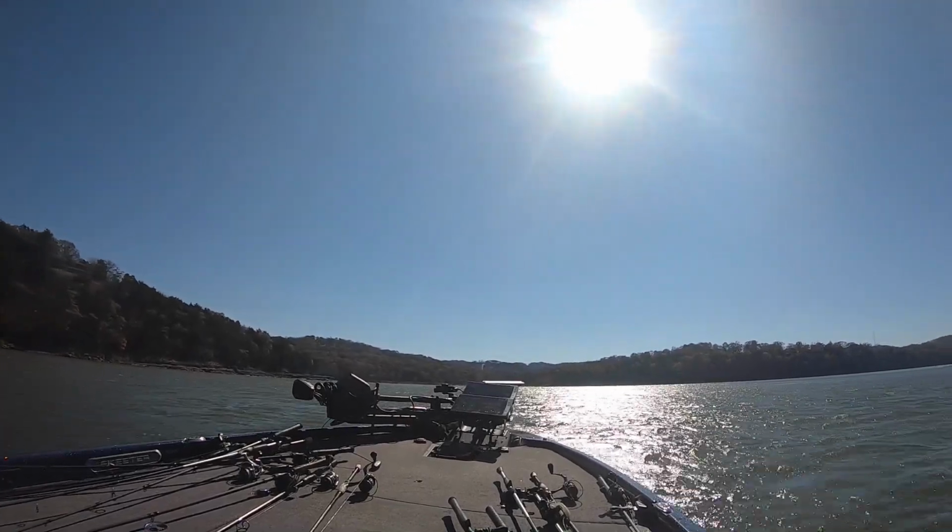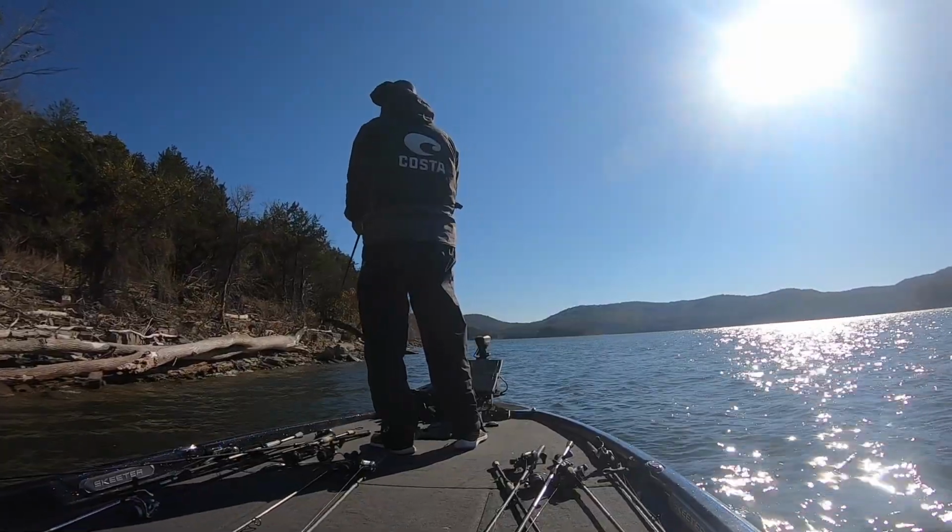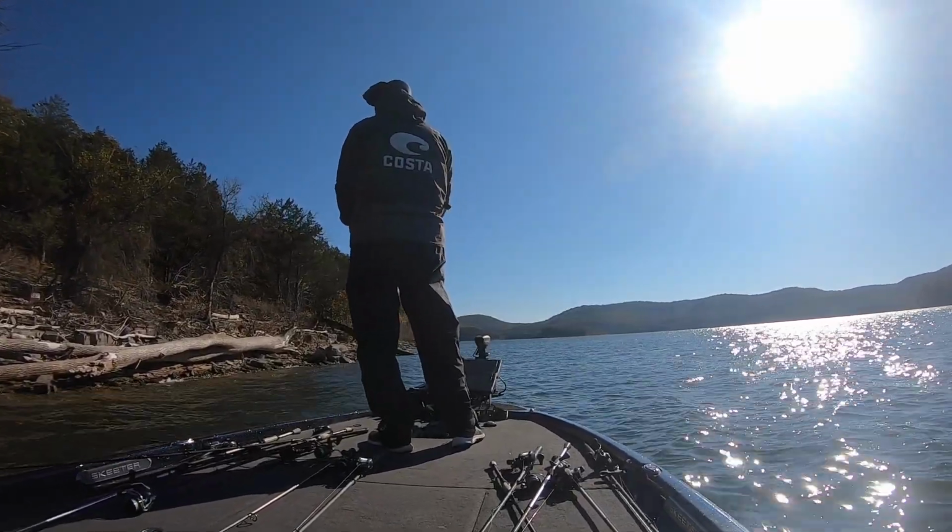I like those places because they're usually good ones. And I ended up having one bite. No, I had 2 bites, caught one. It was a decent one. And then I went further down. I started throwing my hybrid hunter around, caught one doing that.